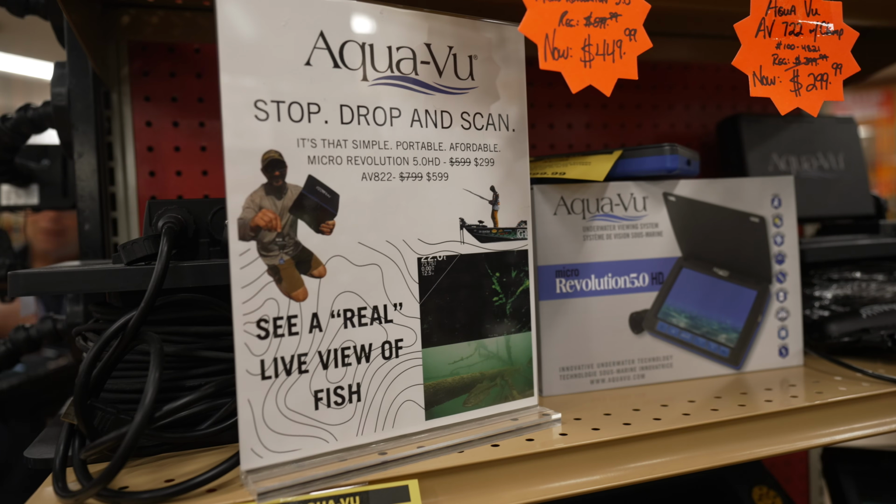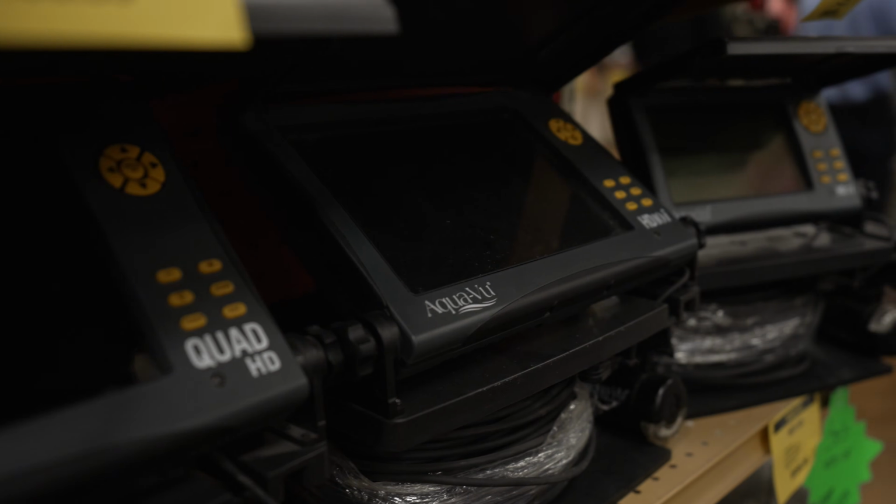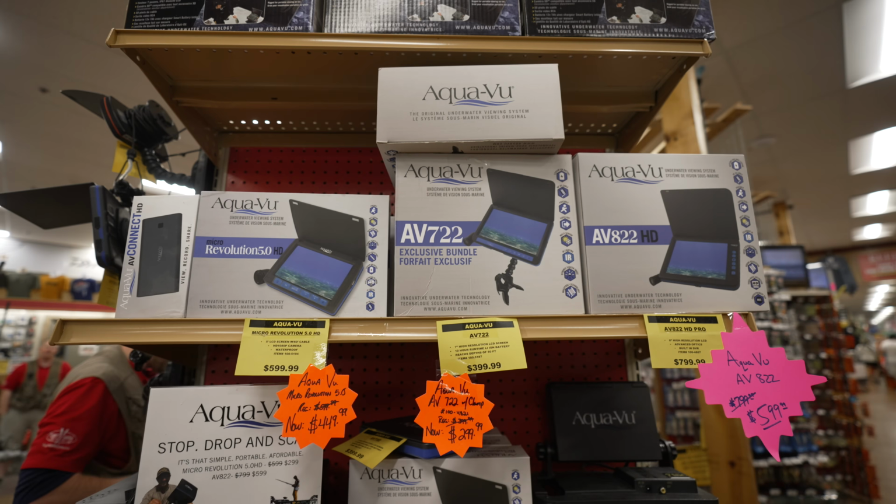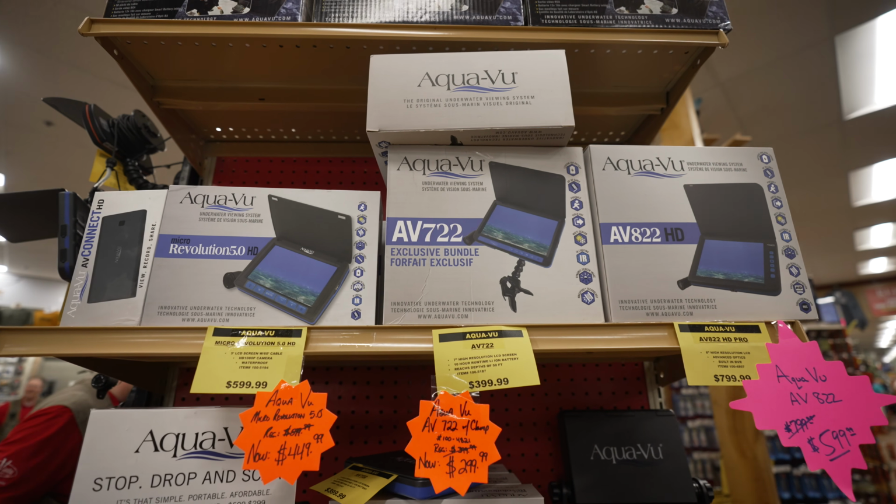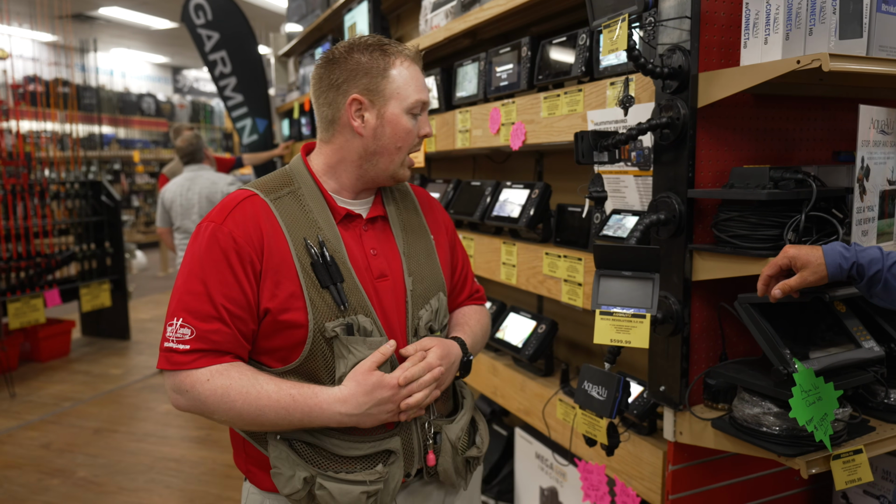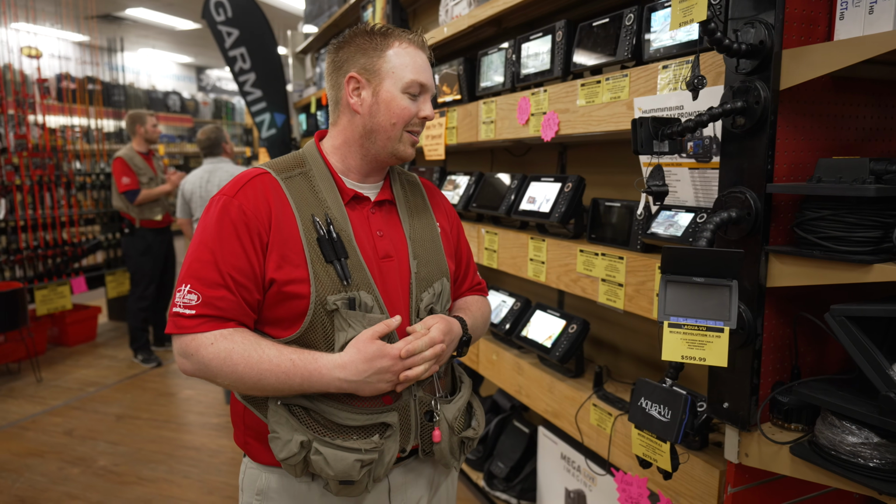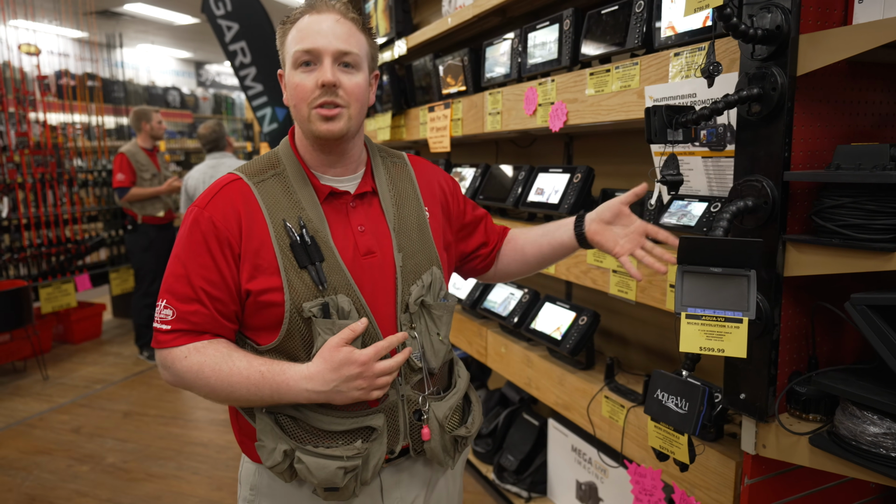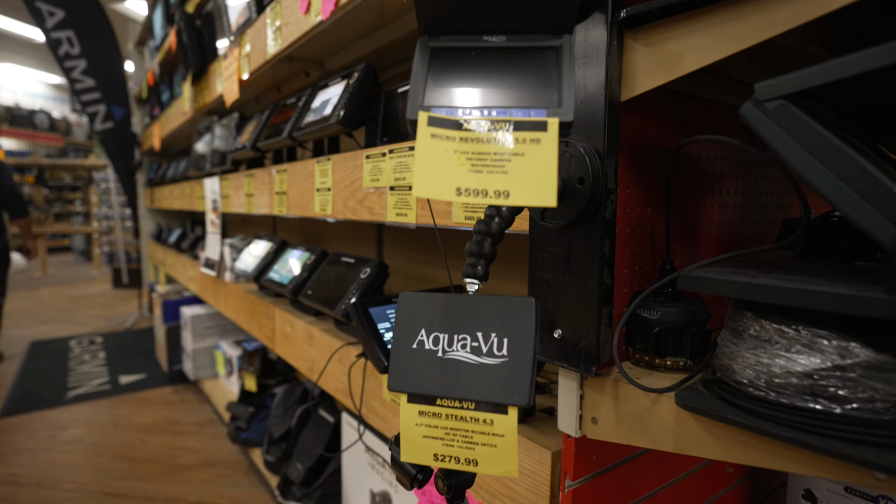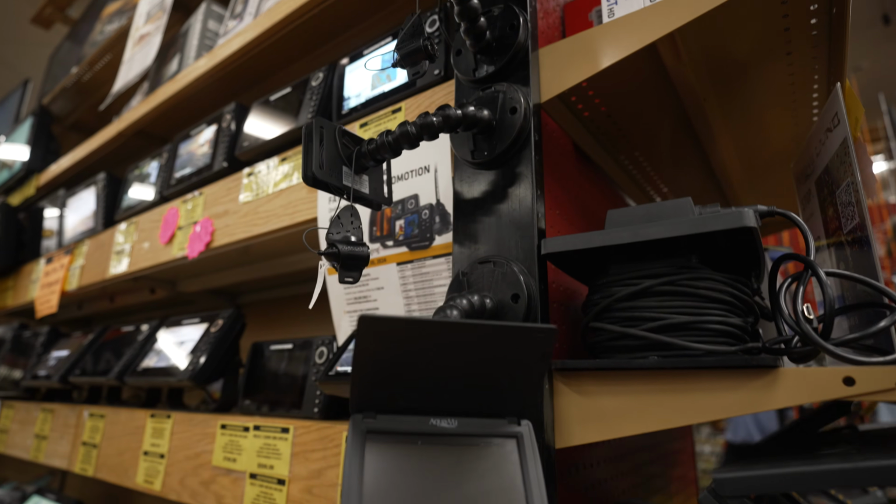Absolutely. In terms of units available, they make small, micro-sized portable units. They make bigger monitors for being able to utilize in ice houses as well as being used on the boat too. AquaView has units available for all anglers and all people that are able to use a camera. In terms of units themselves, I have obviously many of them on display here. The micro series units, obviously more so portableized and utilized for ice fishing, especially, more of us up here in the upper Midwest using them ice fishing. But they do make some bigger monitors as well.